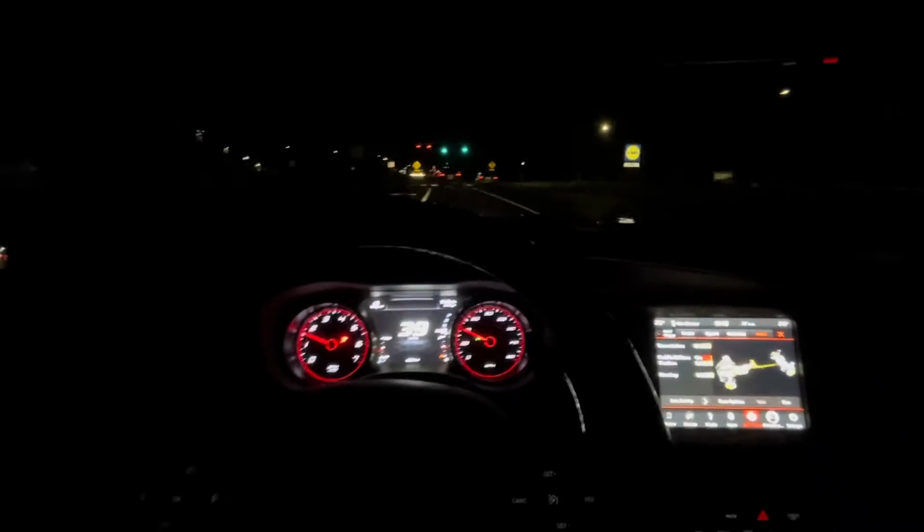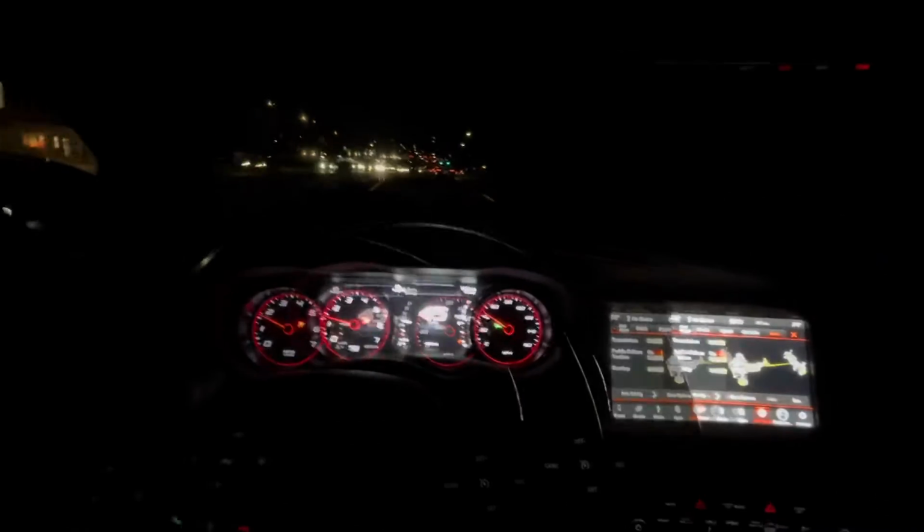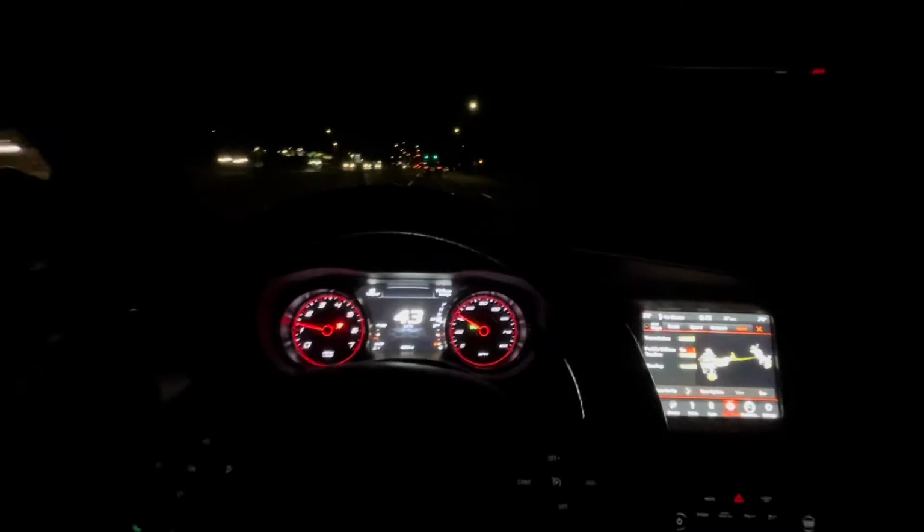I'm gonna try to use the paddle shifters now. That was just me in automatic. Do some downshifts and stuff so you guys can hear it.